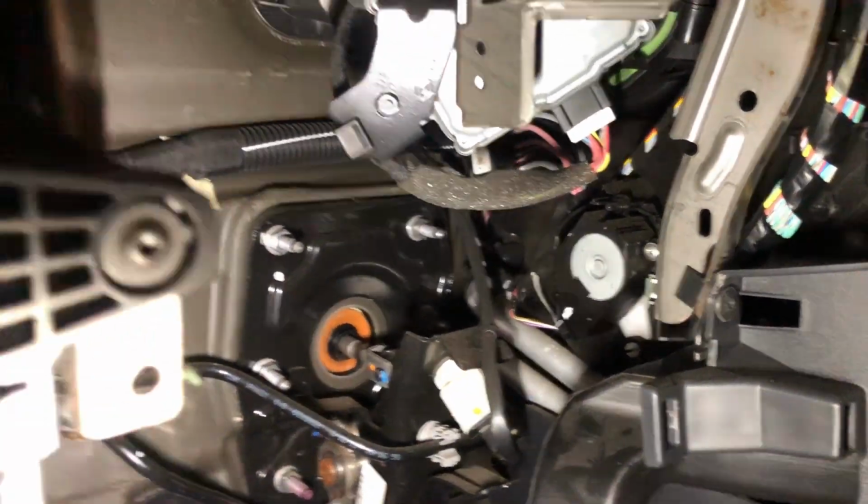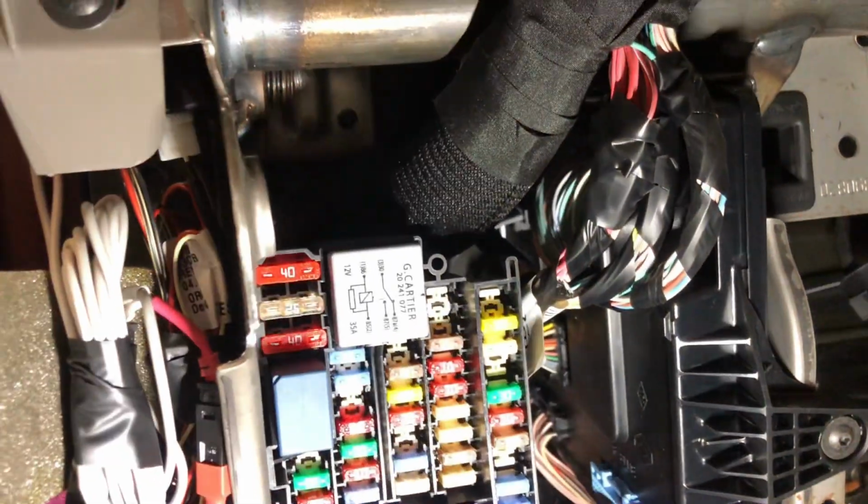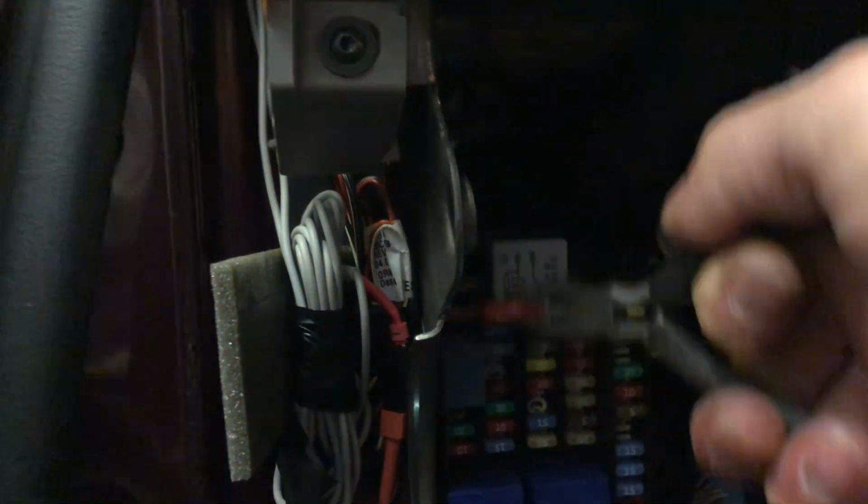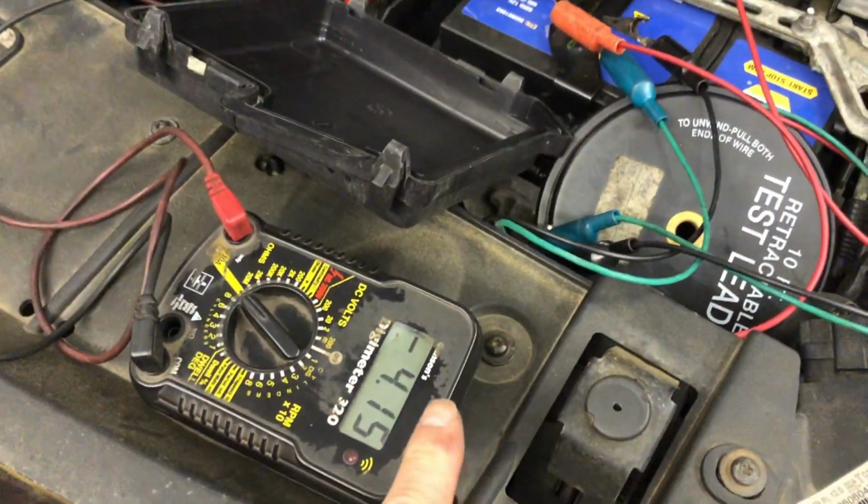We can now get access to two things. We can do more thermal imaging on the heater box where that heat is coming from, and we can now get to the 40 amp fuse just to see if it drops the current. So let's get that out. Please. And we're going to take that fuse out. So the 40 amp fuse is now out. Let's see what the current goes down to. Oh dear, still at 4 amps. So it's not that fuse. You can pop that back in.